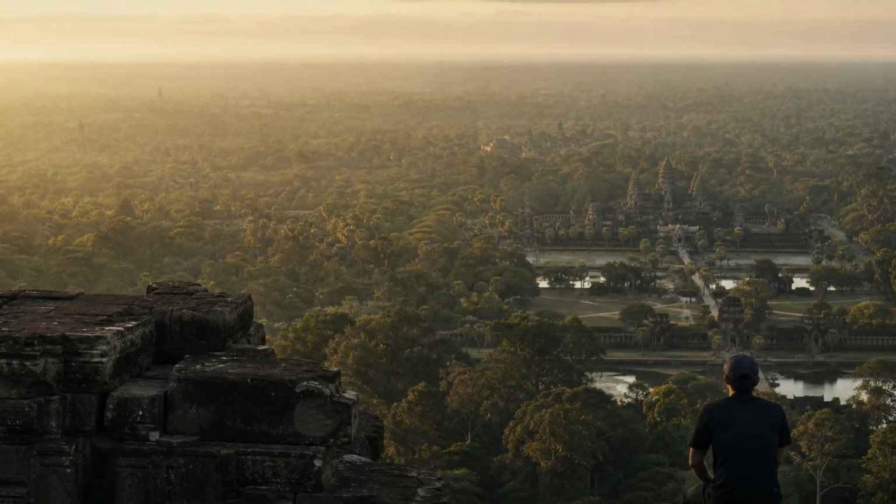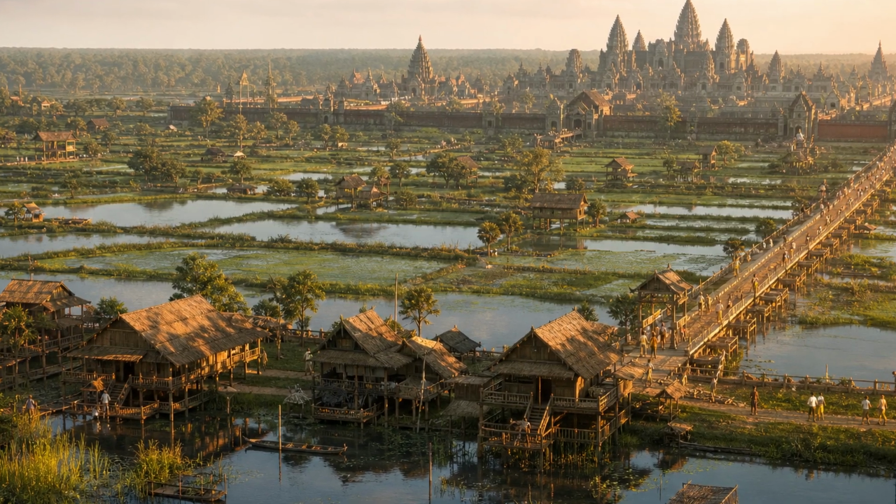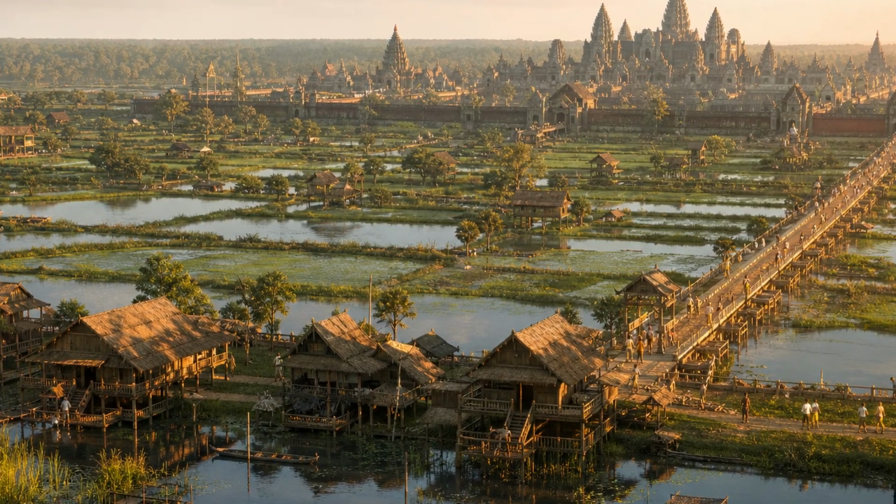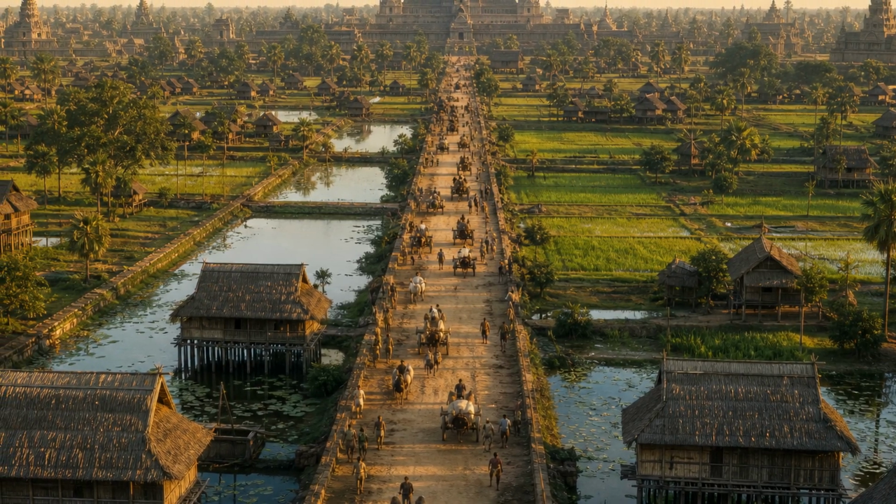Because when you add up everything the lasers revealed, the temple core, the surrounding sprawl, the field systems tied into the water network, you are no longer looking at a town, you are looking at one of the biggest cities on Earth. Here is the claim, and here is why archaeologists are willing to make it.